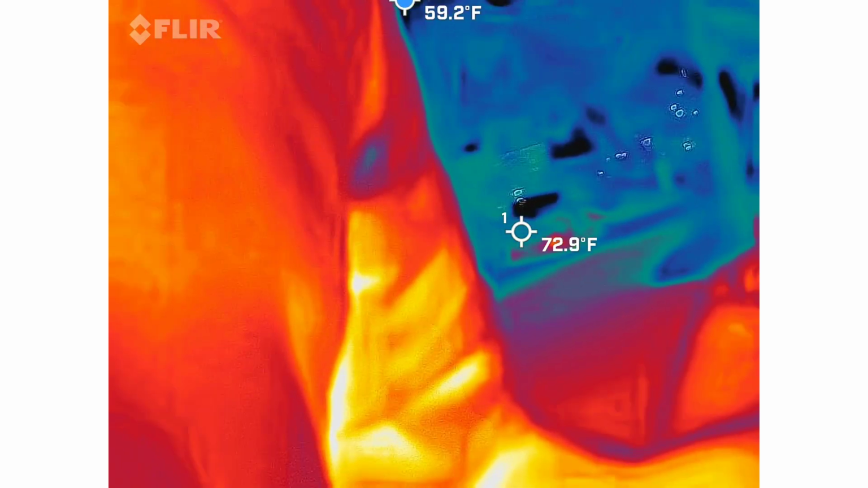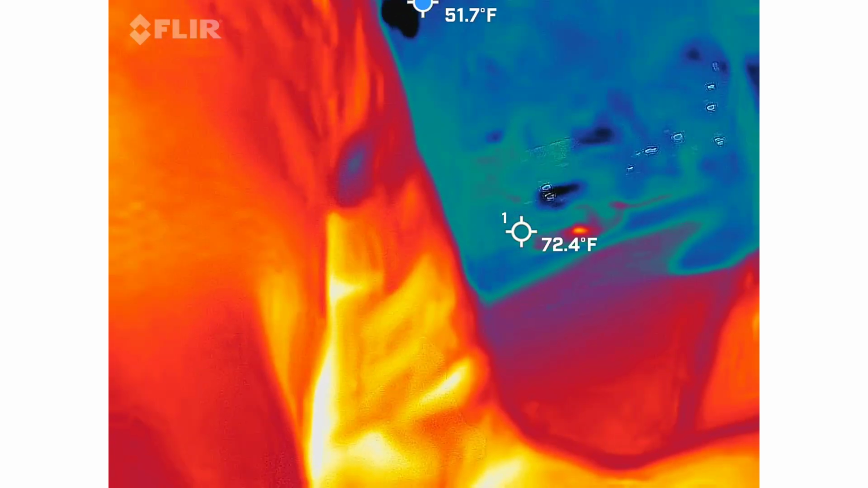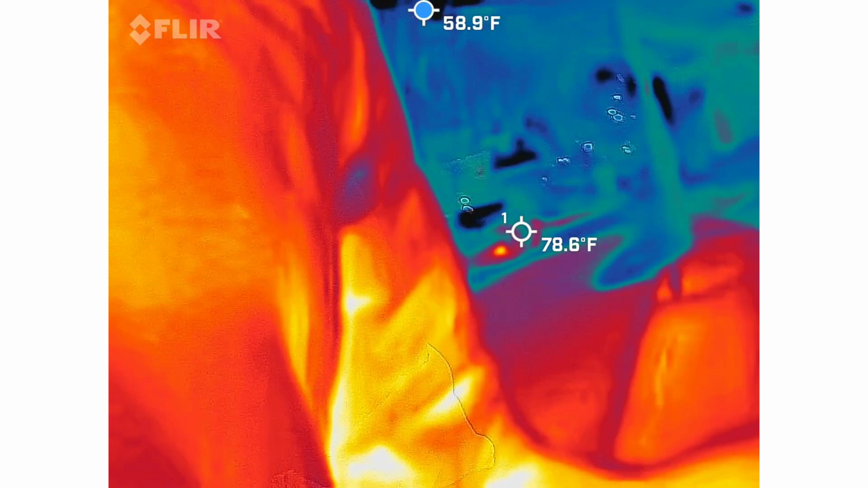I normally look for 15-degree temperature drops or more, but the things that I have caught with this weren't always the coldest thing. They were just starting to form, and the camera person was moving way too quickly for it to stick to that person to get to the coldest spot.